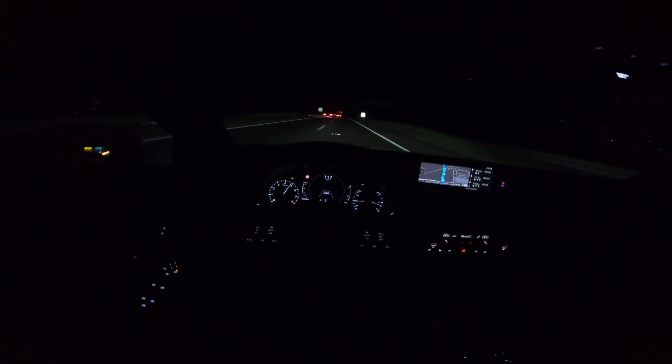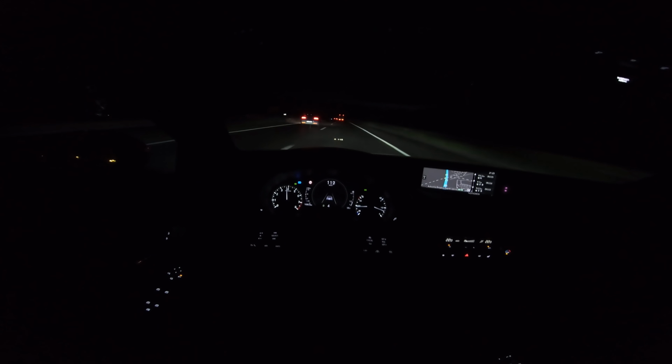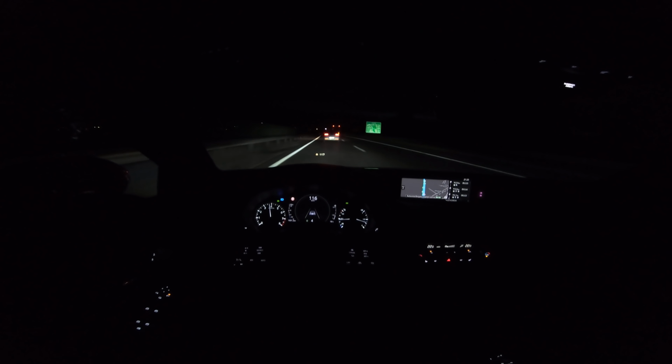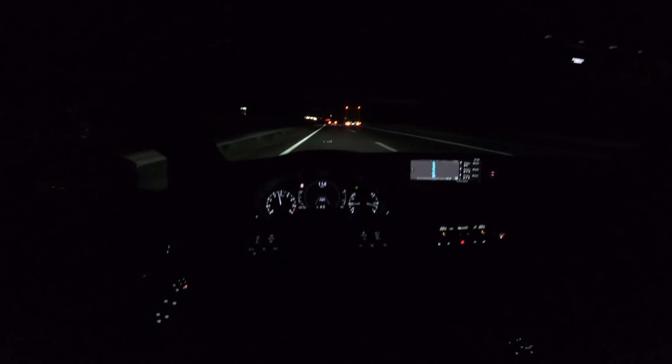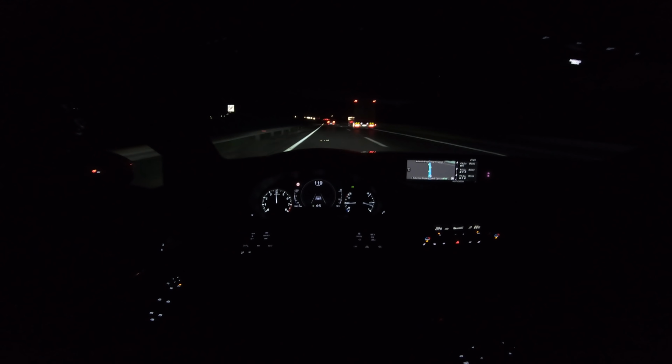Third gear. I accidentally turned on the high beam, not sure how. Just for the record, so I'm not a douche.